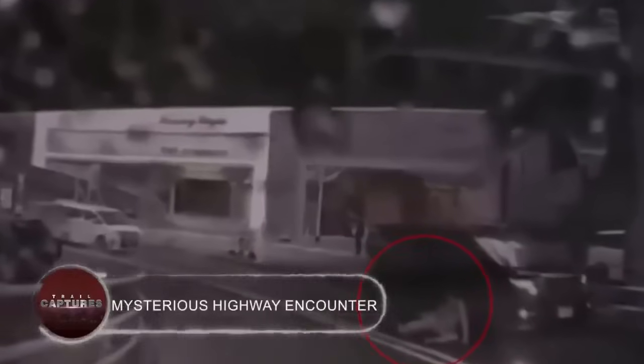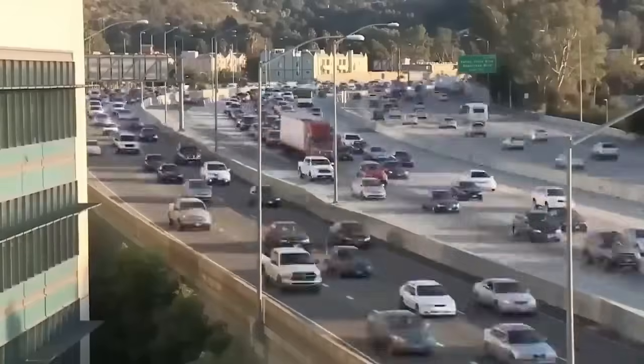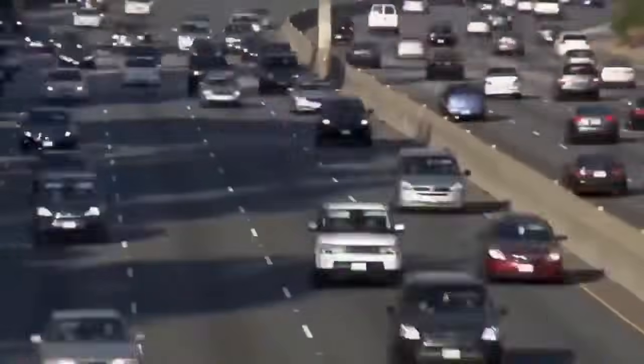Mysterious highway encounter. Picture yourself driving down a busy highway, going about your business, when you see something strange happen. A driver is left completely perplexed when they see an unexpected scene on their camera. A van comes up from the other side as they round a bend. Observe carefully as a man appears out of nowhere on the road, appearing to be falling.